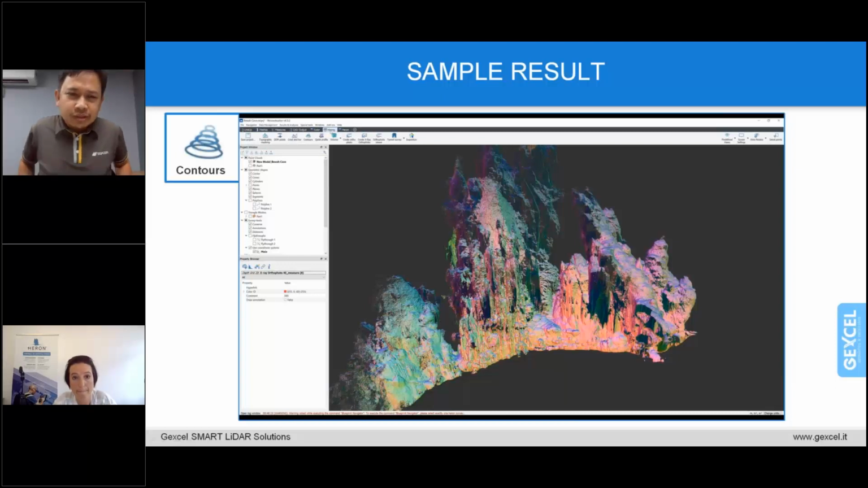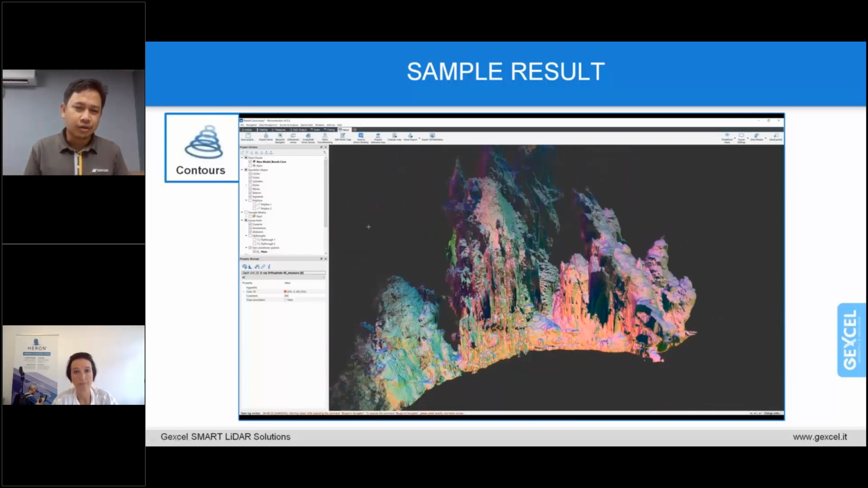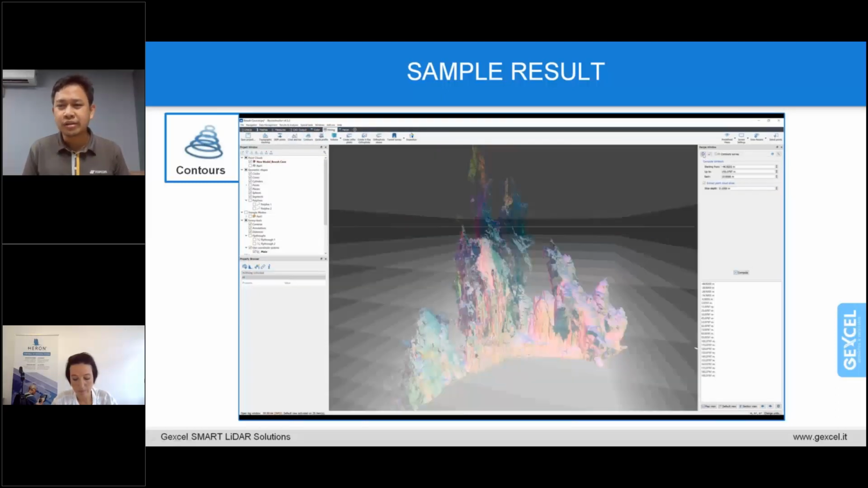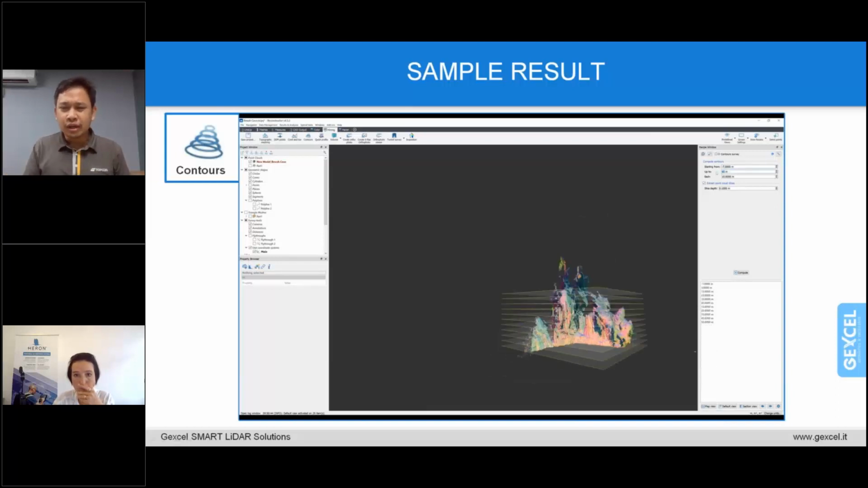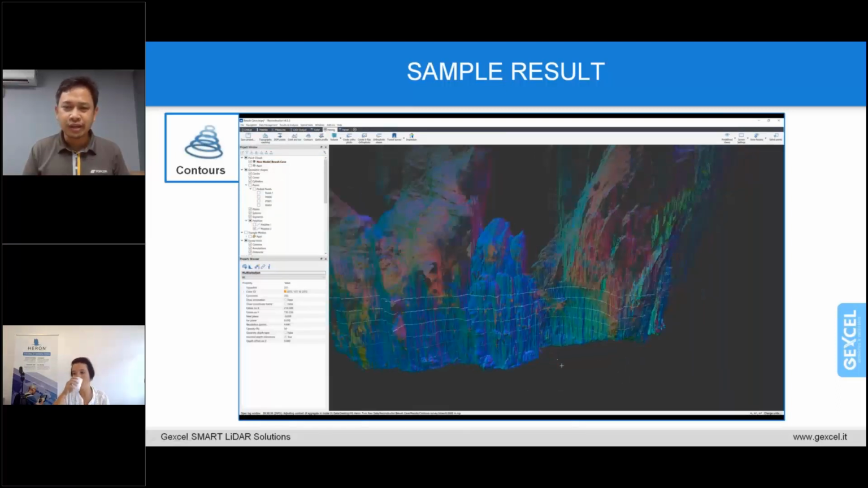Okay, this is the sample result that we have done from this expedition. This shows how the Reconstructor software can extract the contour line, as we have this feature in the software. With this contour algorithm, you do not need to do the meshing before you generate the contour line.